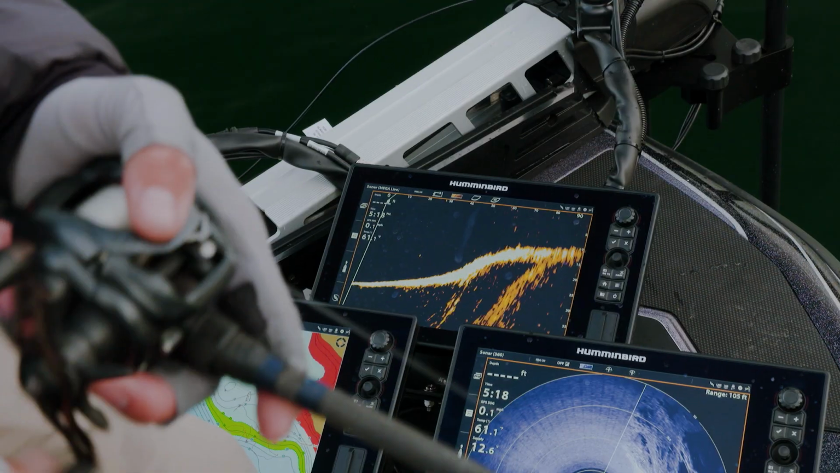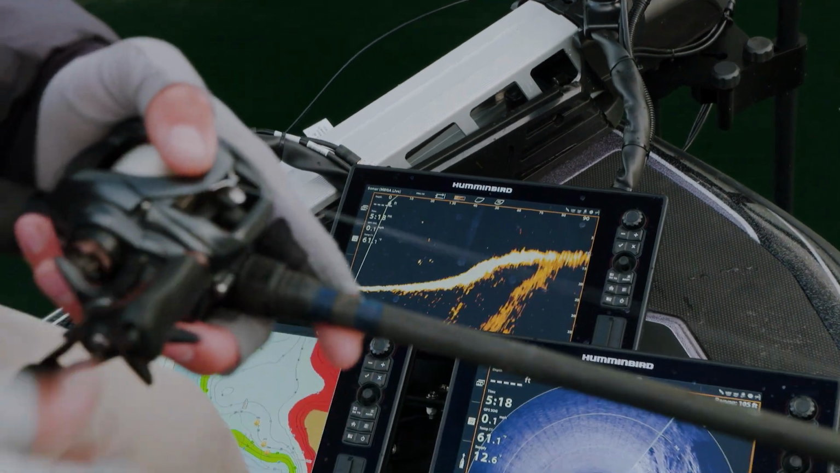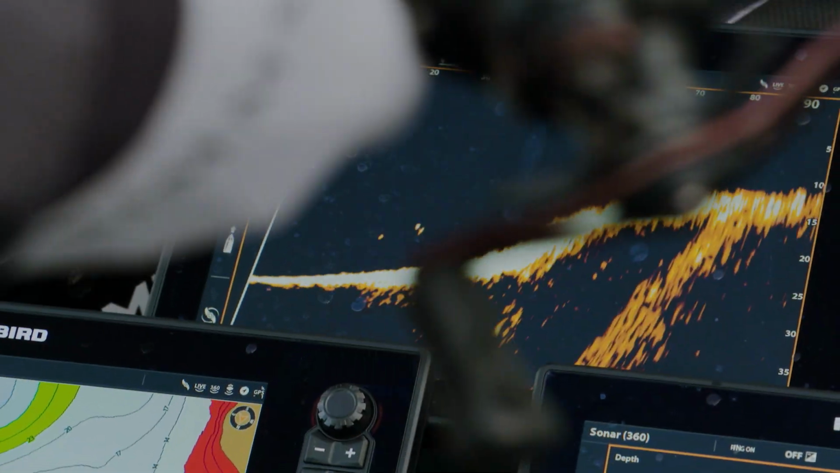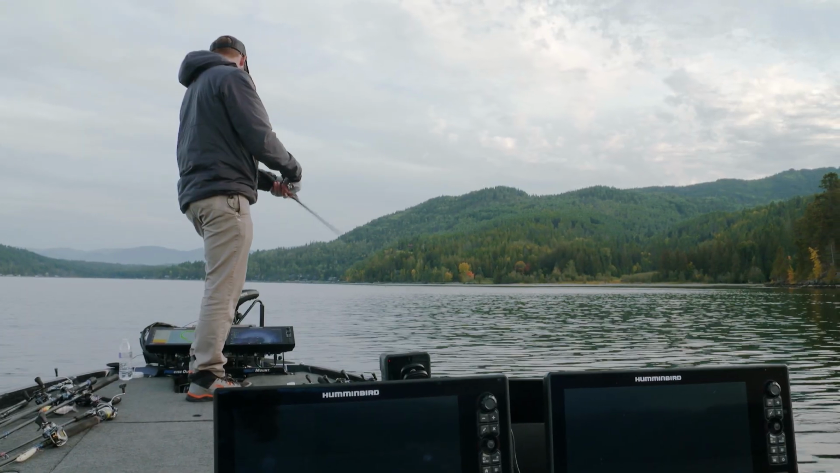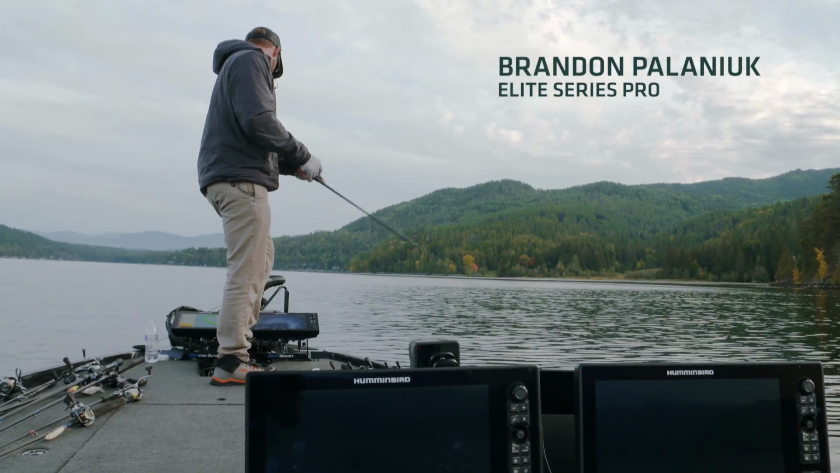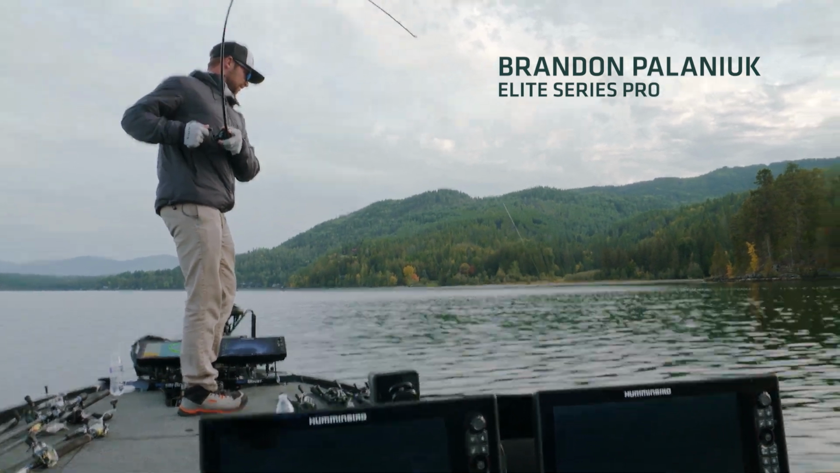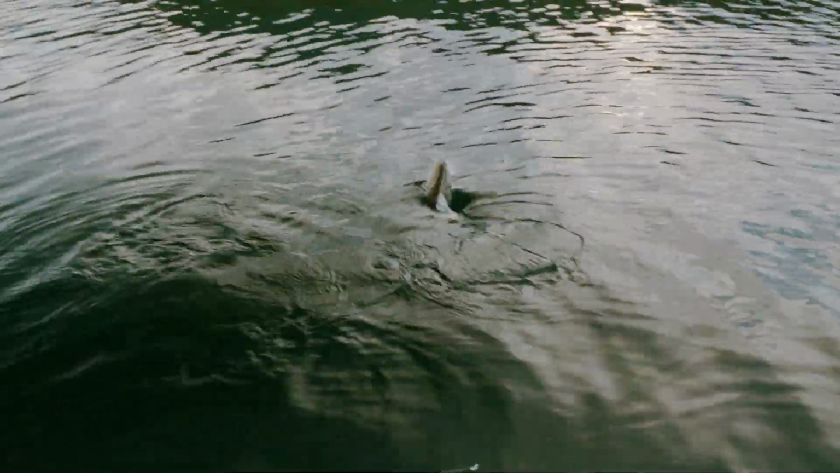He is on it. Oh, he just dove back down. There's my jerkbait, and there's the whole school underneath him. Oh, I had him. Got him that time. That's a decent one right there.